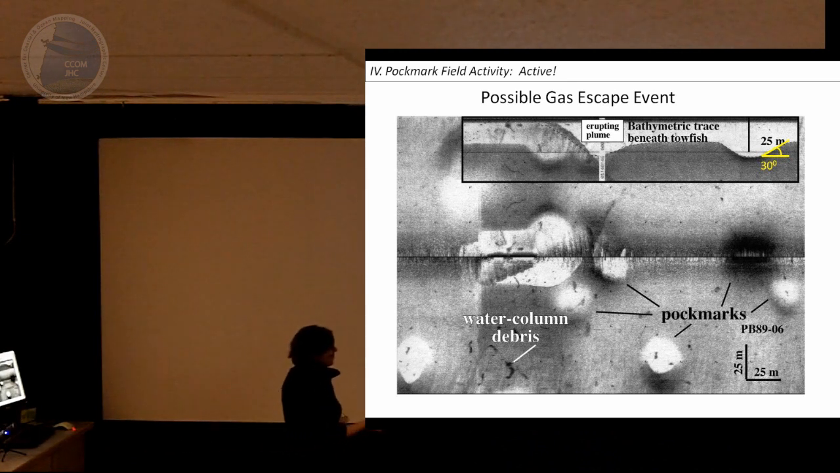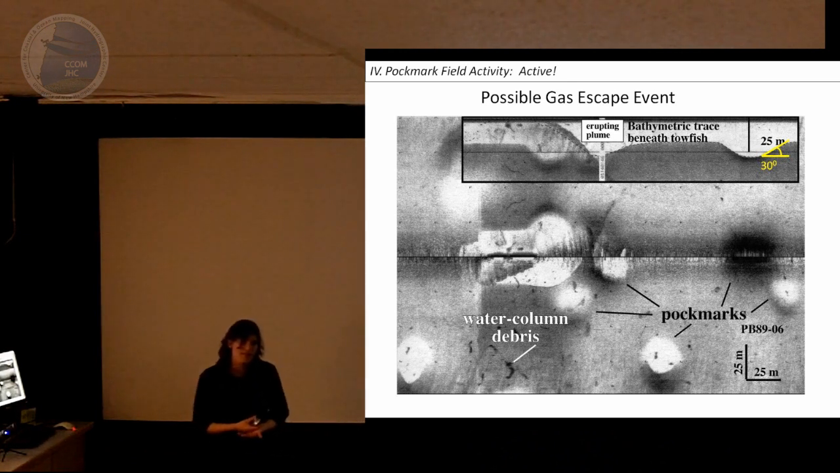These steep slope walls were interpreted as a sign of the field being active, because why would these steep walls be preserved unless there was fluid coming out of the pockmark maintaining them?